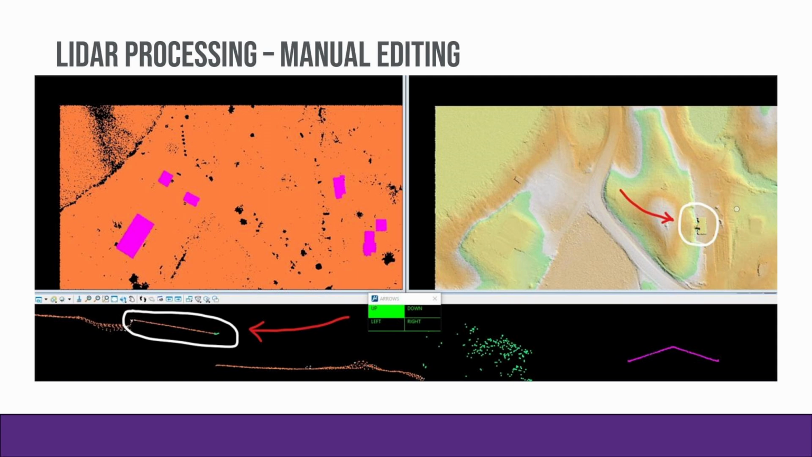And so that's what you're kind of seeing here. This is a countywide mapping project. It's one tile of LiDAR from probably 1,000 tiles in that project. So what we're looking for when we're manually editing is smears in the surface, pits, spikes, anything that looks unnatural against that surface. On the top left, you've got the ground class shown in orange, and the buildings that are classified shown in purple. And on the top right is the shaded surface.